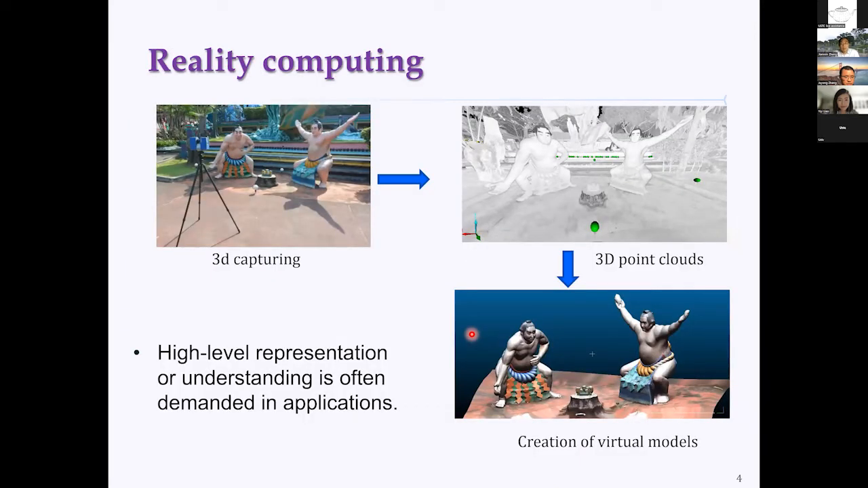So digital models of real-world objects are of great interest. Actually, they are something reality computing focuses on. Look at this picture on the left side. It's a site of the Haw Par Villa. Haw Par Villa is a park in Singapore exhibiting some Chinese and Asian culture. On the request by the Tourism Board of Singapore, we digitized this site. We created a lot of point clouds, and then we processed the point clouds to create a virtual model.